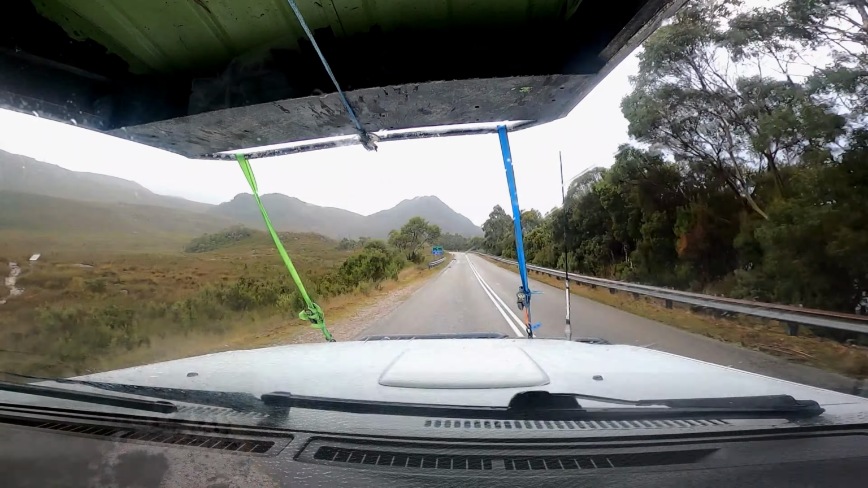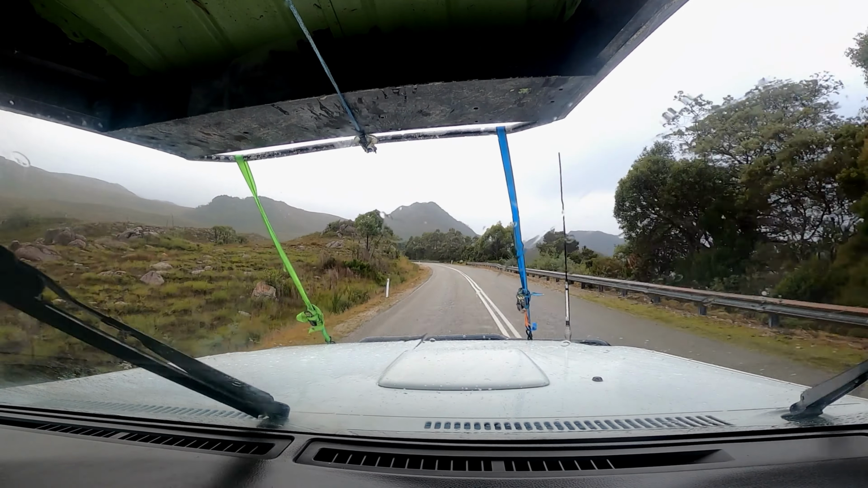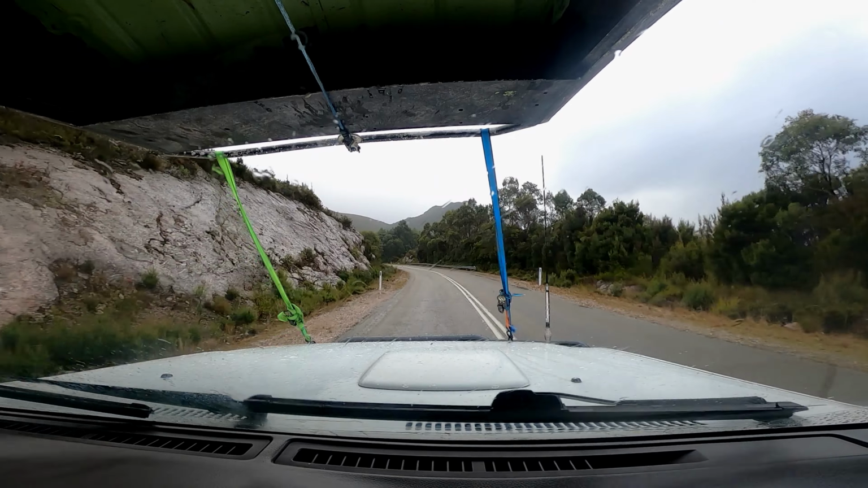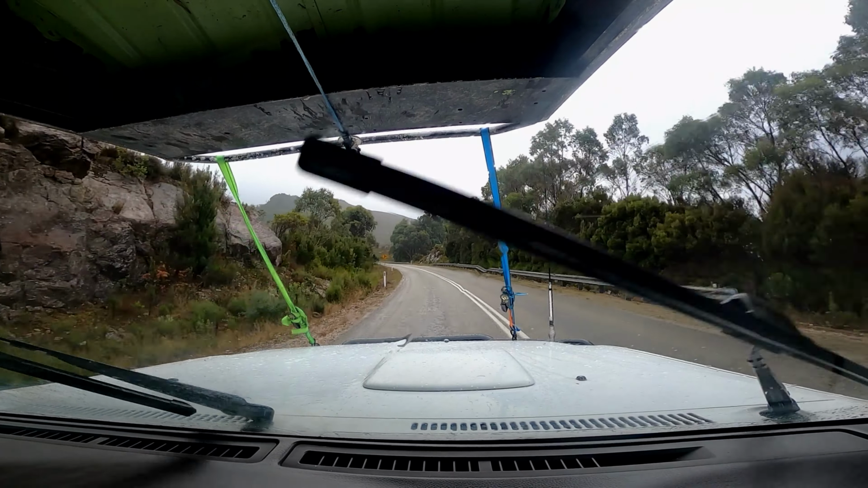We're coming up to Lake Plimsoll. Now, Jace, why are we here at this particular lake? This is in the west coast. It's as remote as it gets. Yeah. Why are we here?